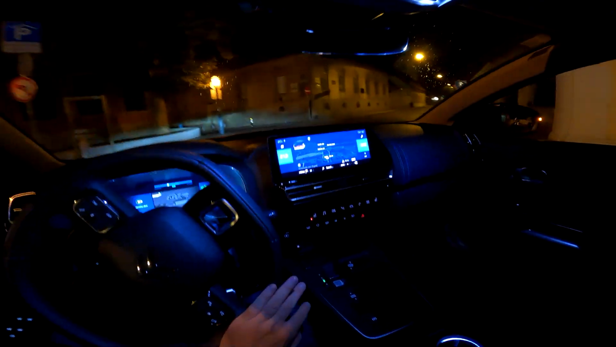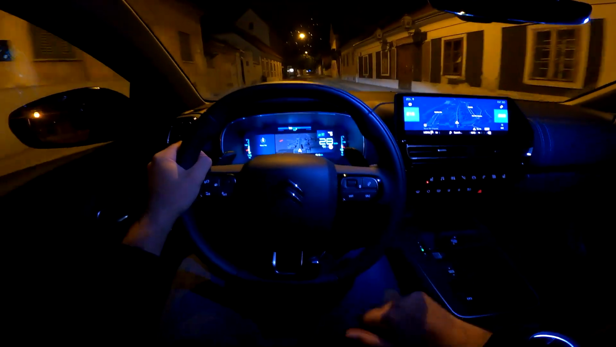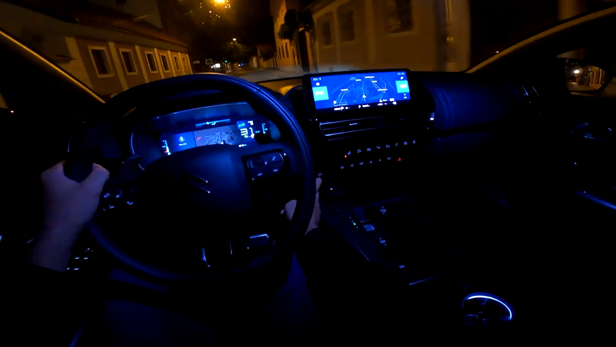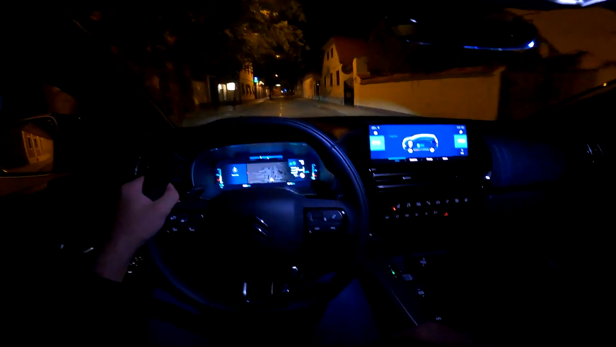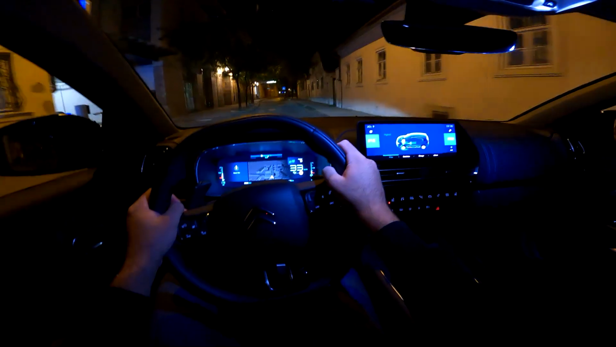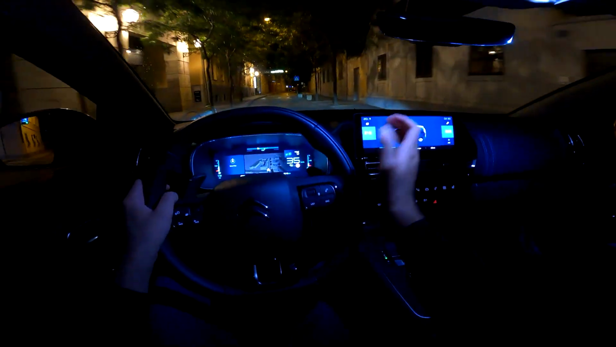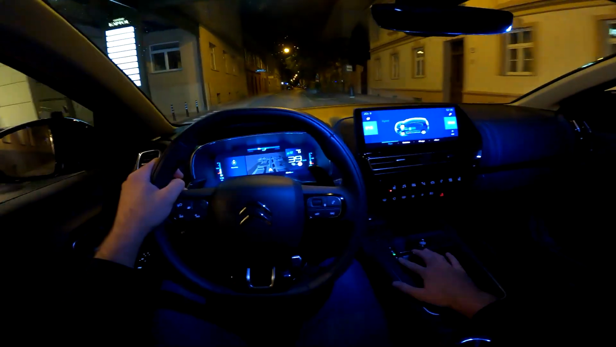Quite like this sound of the indicators, very relaxing if you ask me. And you also get this button here to see the energy flow when you're driving, so that way you can also see how the system is working.